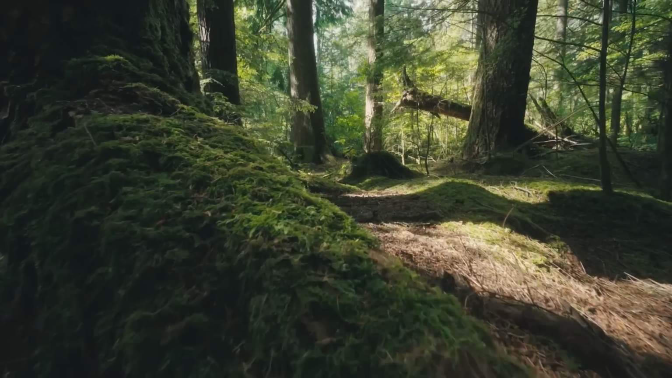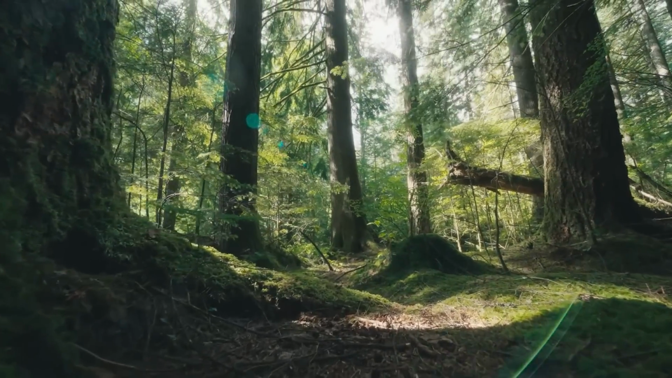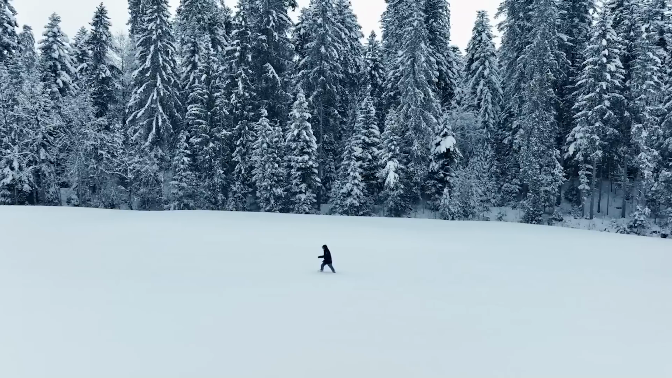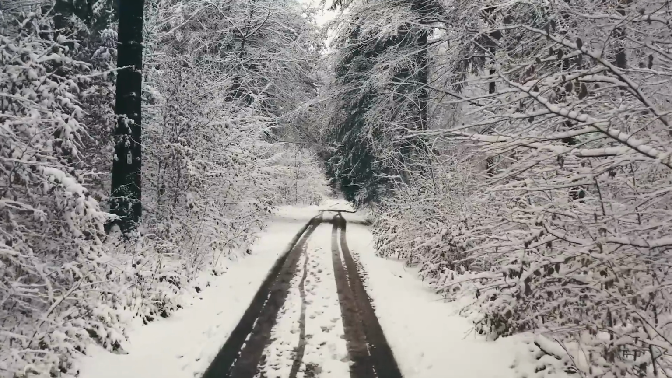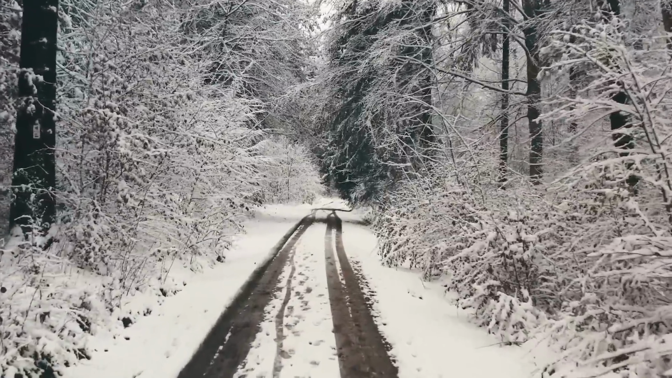Mystery of snowy encounter. For centuries, humanity has been captivated by the possibility of extraterrestrial life. And sometimes, eerie encounters leave us questioning what's out there. In the dead of winter, a strange discovery was made in the snow. Peculiar footprints appeared in the frozen landscape, as if something had traversed the terrain with an otherworldly gait.